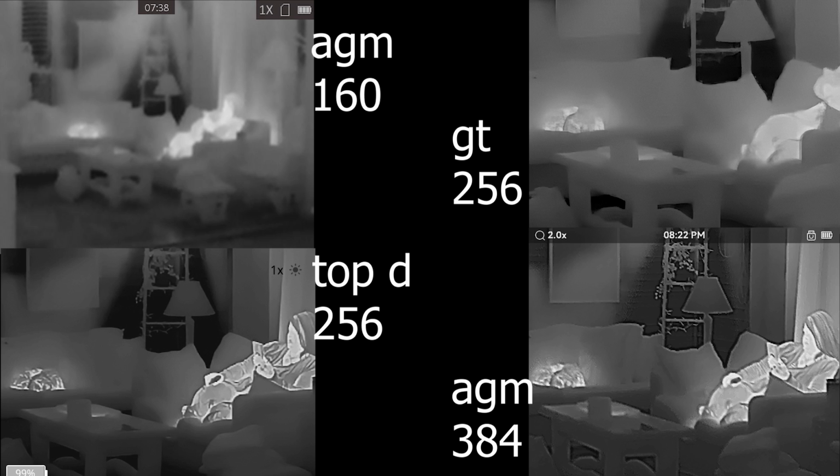And you can see some of the details. Look at the beadwork on this over here that's heated up by the light right here, taking on a little color. See a difference between 160, 256, and 384. Notice it's gone here and completely, you can see it a little bit here, but you can see the difference.